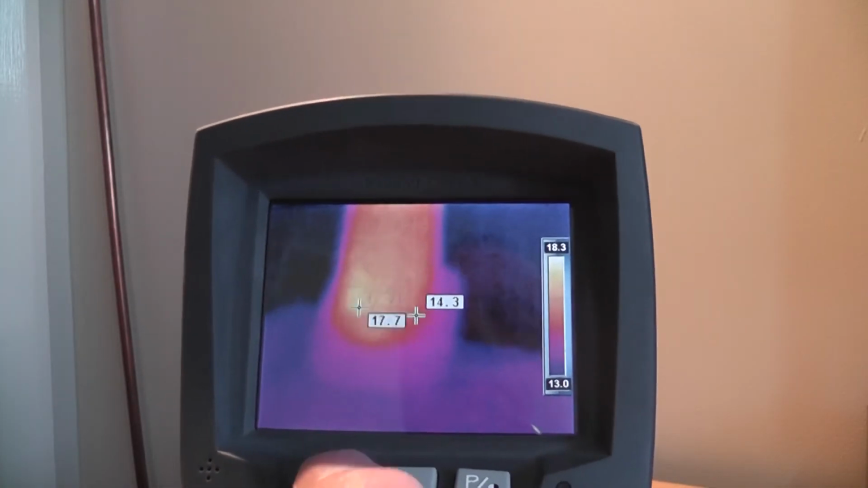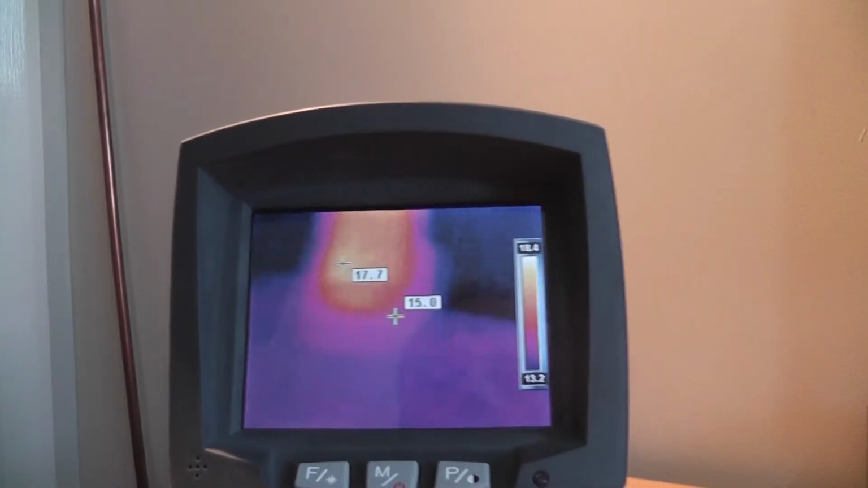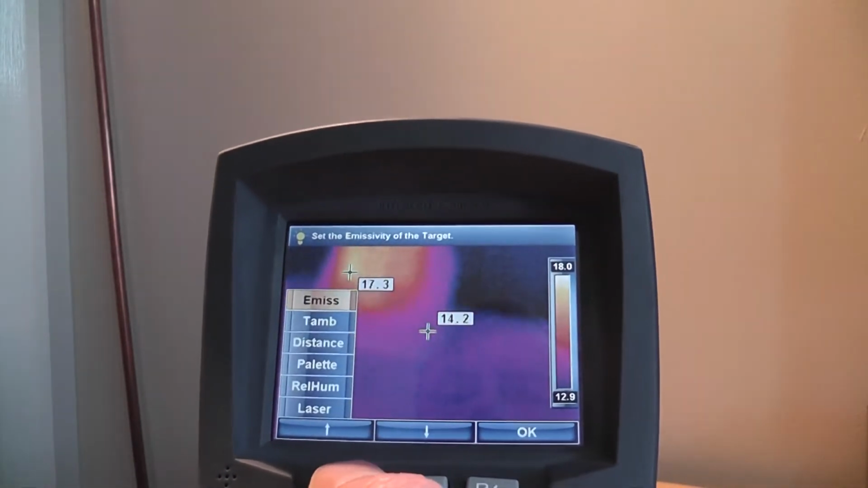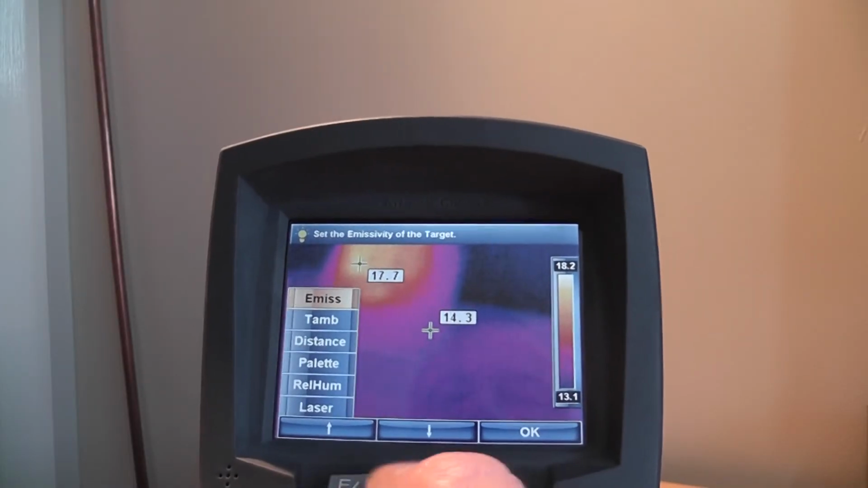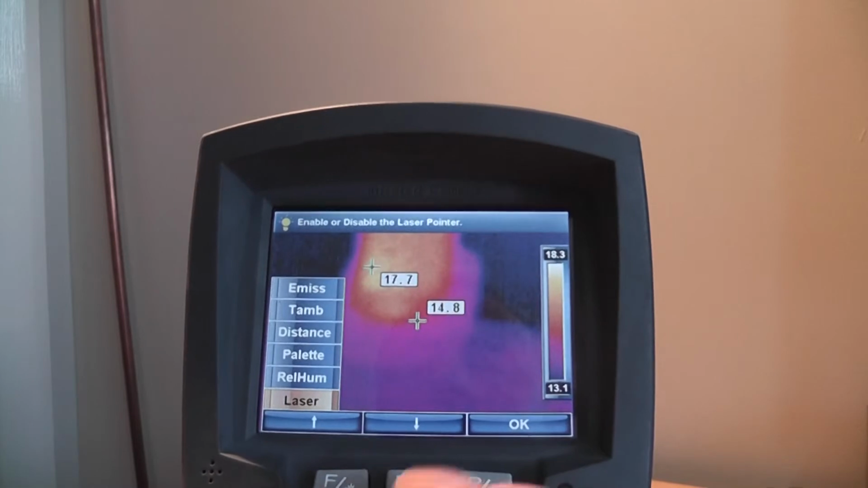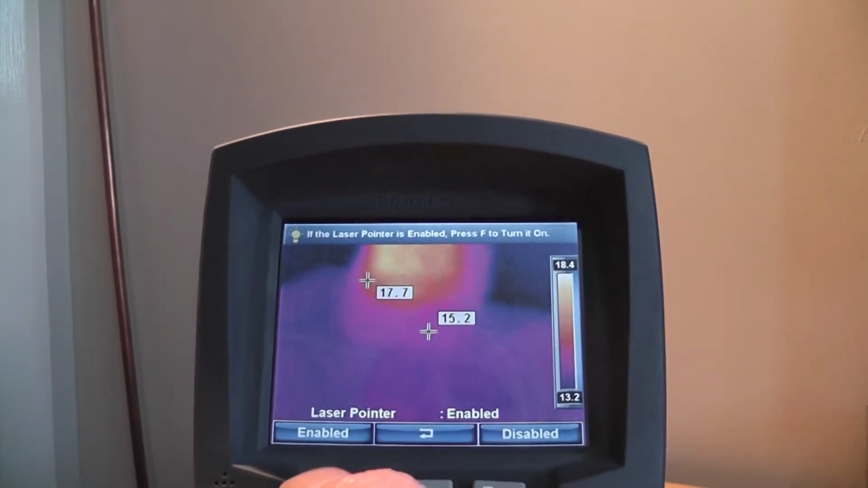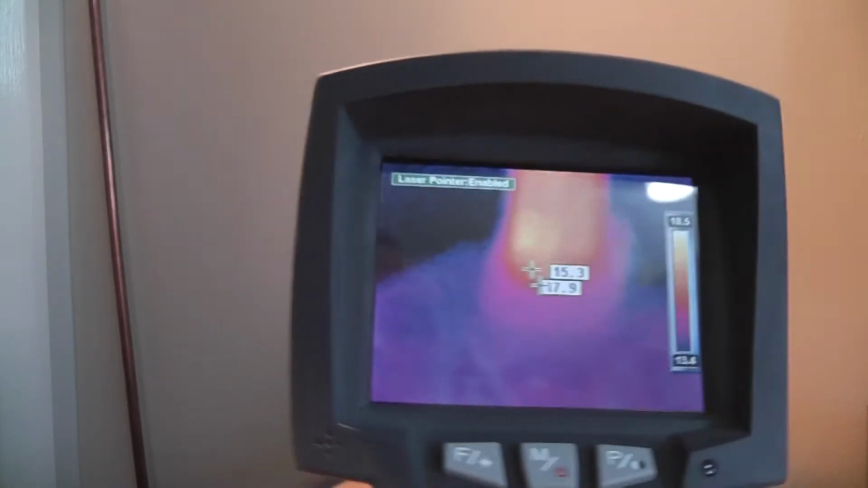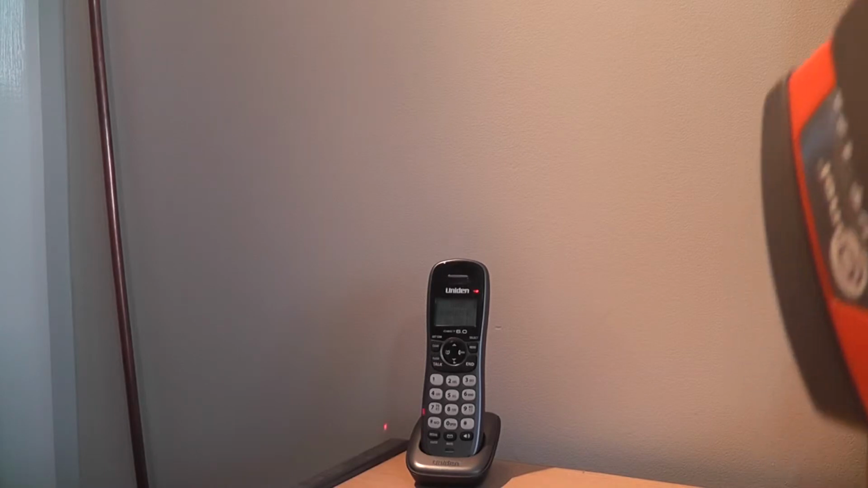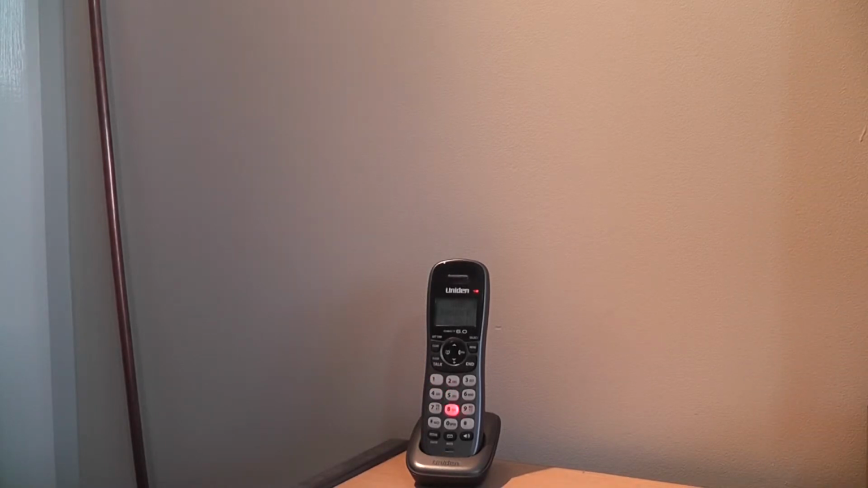Another feature of the parameters is a laser. So we'll select the laser. There's a laser pointer if we enable it. Now, by holding the F button, you can see the laser now on the phone. That brings the laser up while I'm holding that down. So that provides an accurate measurement point that you can physically see.